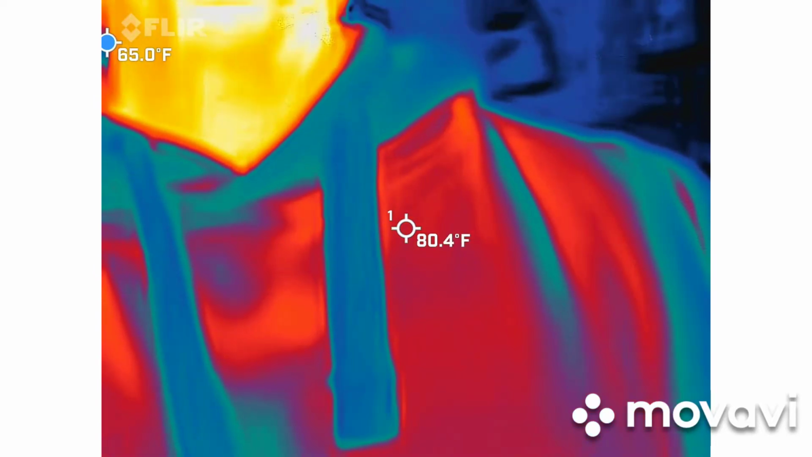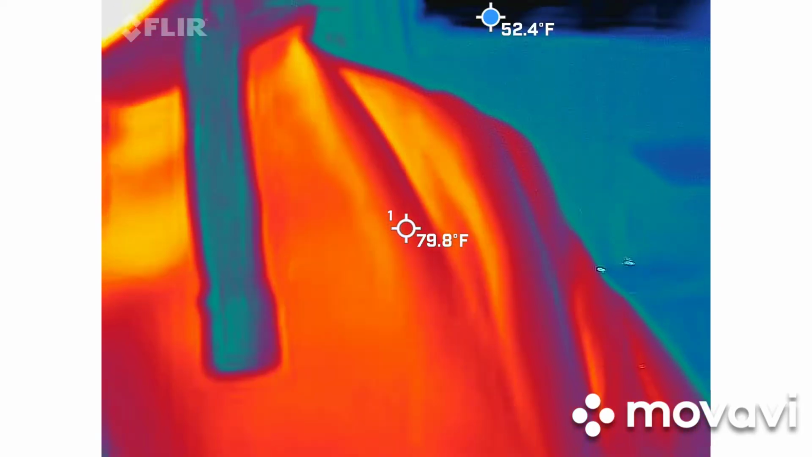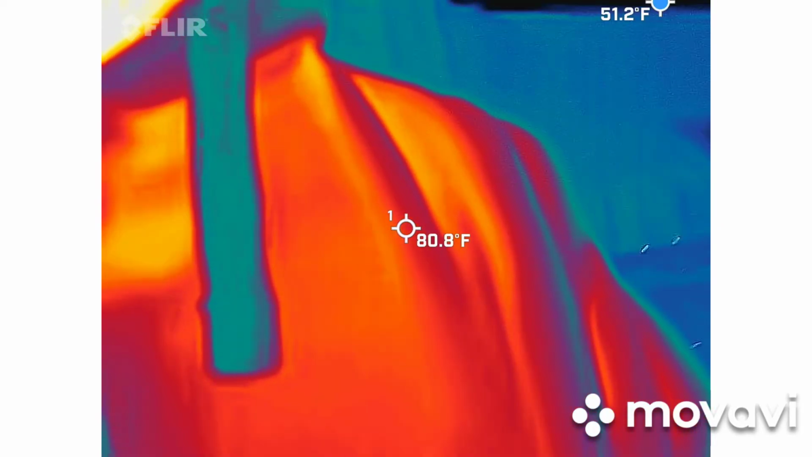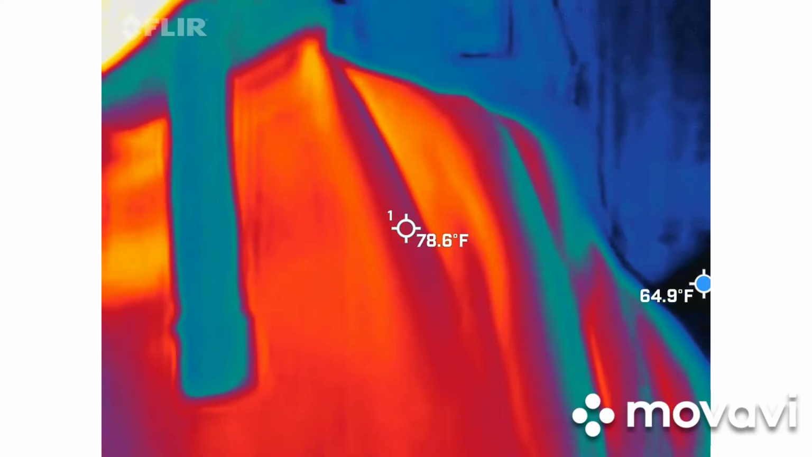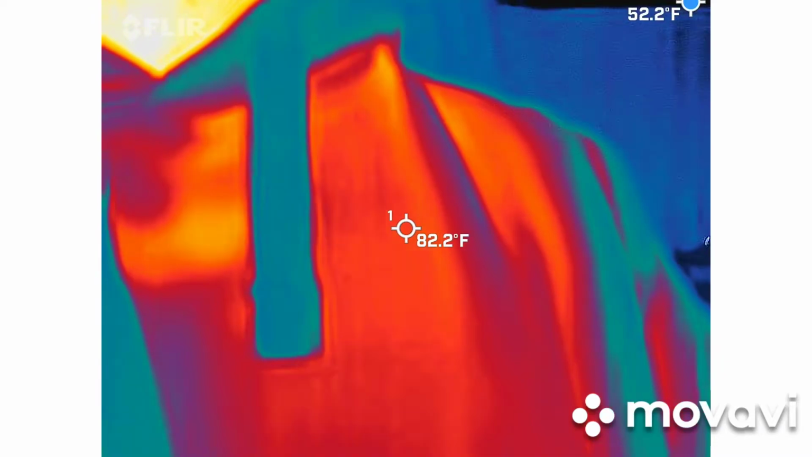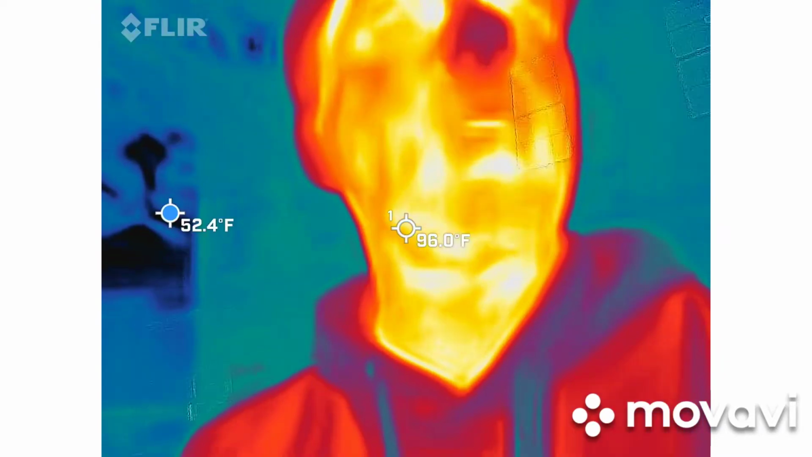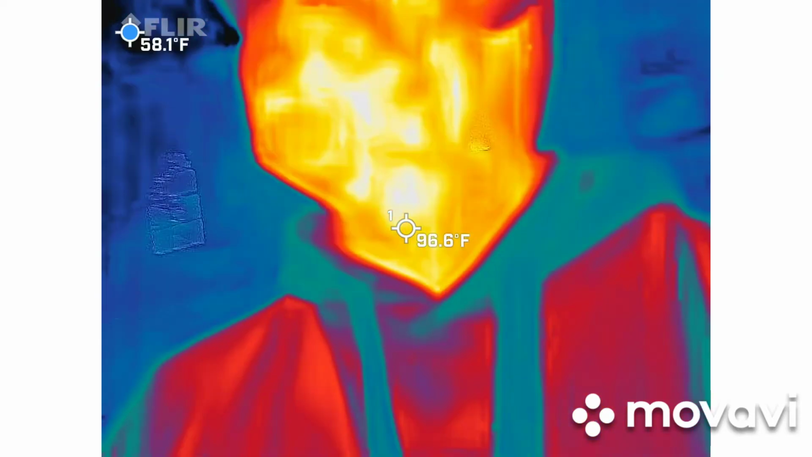There is a blue dot bouncing around the screen. The blue dot shows us the coldest point in the frame at that particular moment, so it helps lead our eye to where we should be looking. I also left the center crosshairs on there so that if the blue dot isn't catching something that's changing shape, that person can move the camera to get the center crosshairs on it to actually get a read on it.